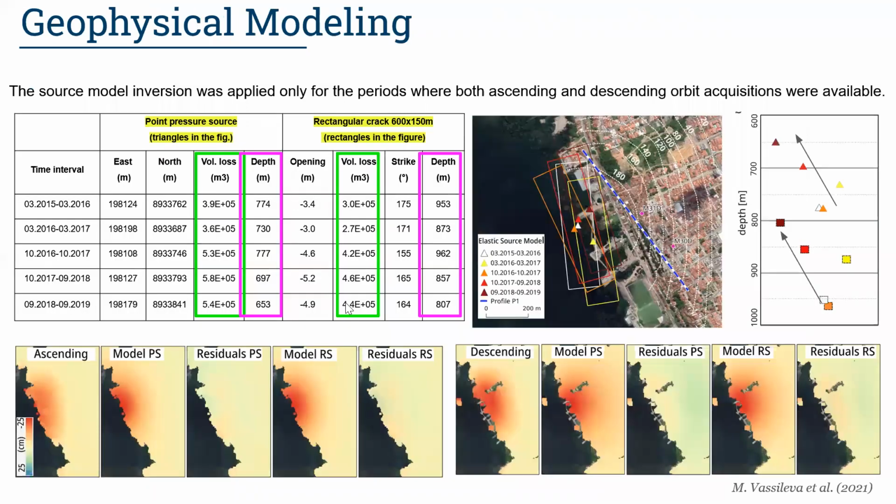We inverted the displacement observations for a unique point pressure and rectangular dislocation source in an elastic half space, using jointly ascending and descending acquisitions for the period 2015-2019, where both geometries were available. All best fit models suggest a source located at a depth coincident with the salt layer. We can notice a general increase in void reduction and an upward source migration during the year.